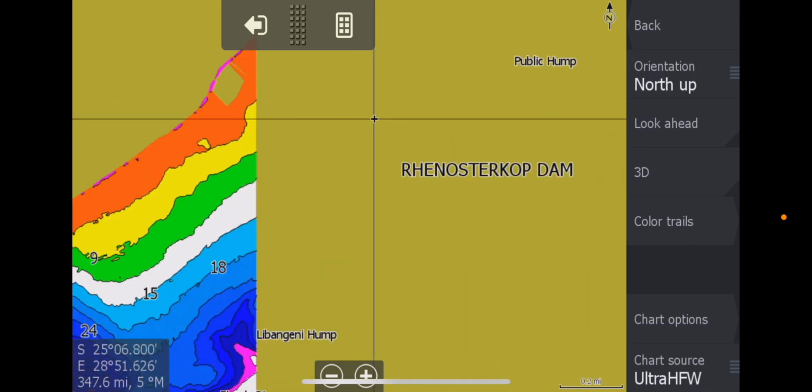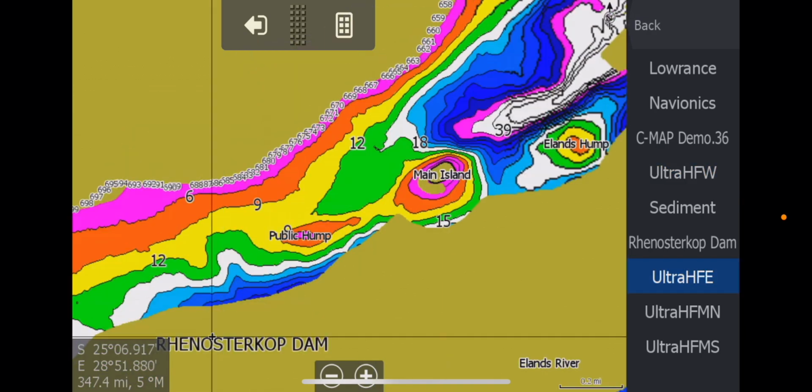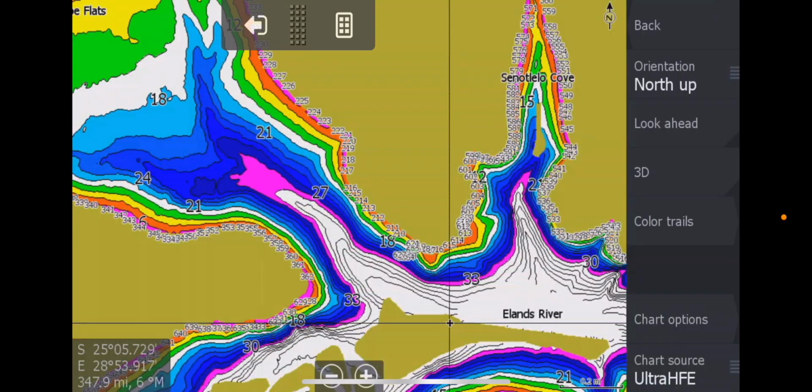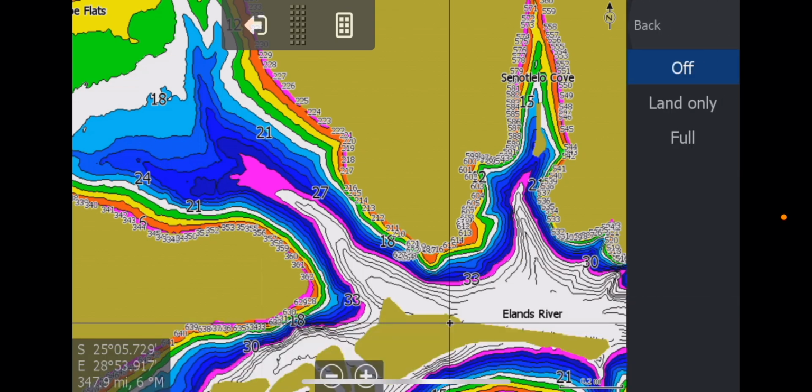Okay, let's start with the UltraHFE. That hasn't changed too much from the previous one, the first release, which was done in February. Chart options, photo overlay, full.